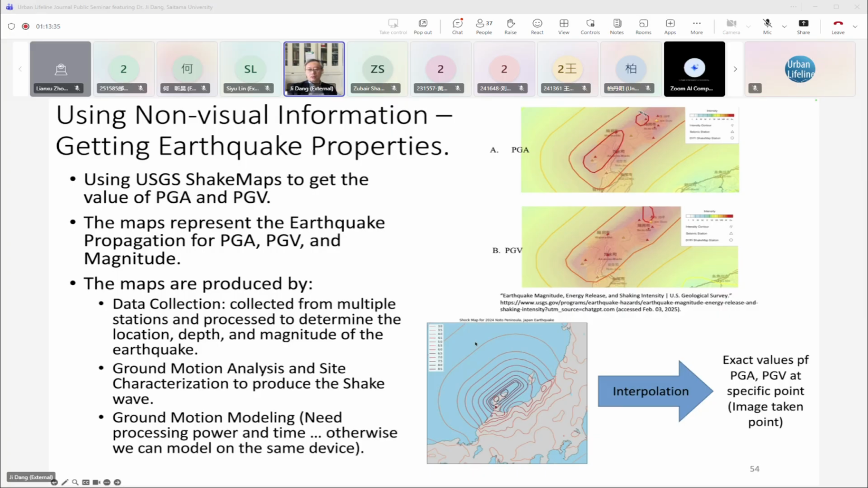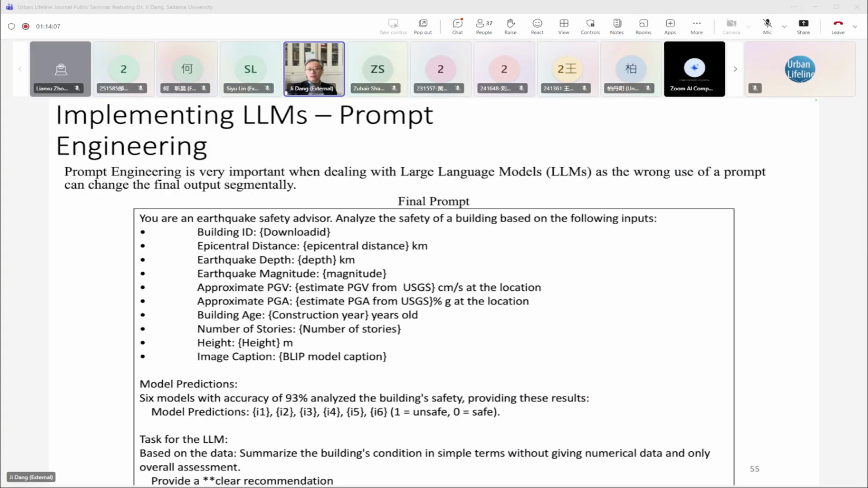USGS publishes the PGA or PGV distribution of the damage area very quickly after an earthquake, actually just a few hours after. So when we do the survey, we can use the shaking map and PGA distribution map and the information inside the image to tell the location and to generate a better description of the